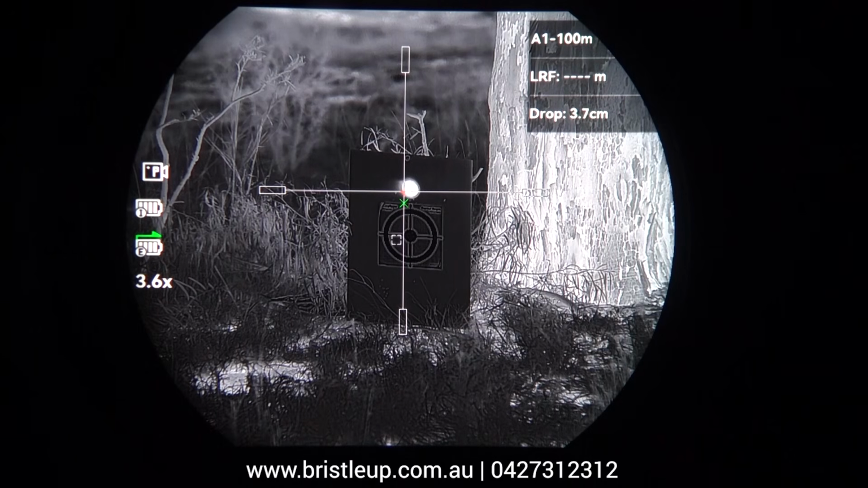A lot of people are having quite good success with the ballistics calculation in Hikmicro products. I've seen some pretty incredible shots on foxes, you know, out to 400 or 500 meters using this technology. So, you know, it might be worth getting into the know on the subject.